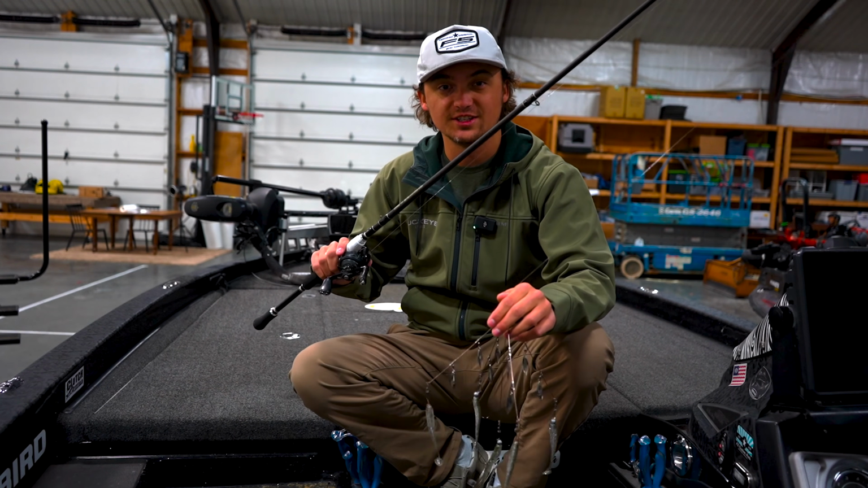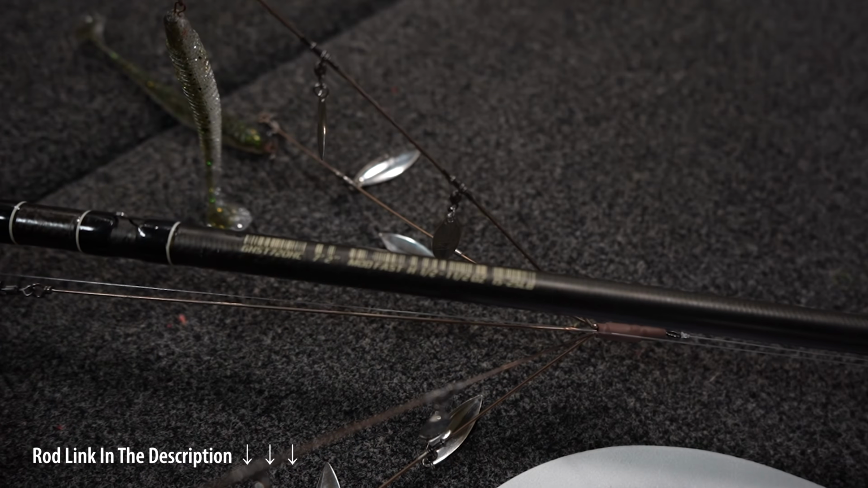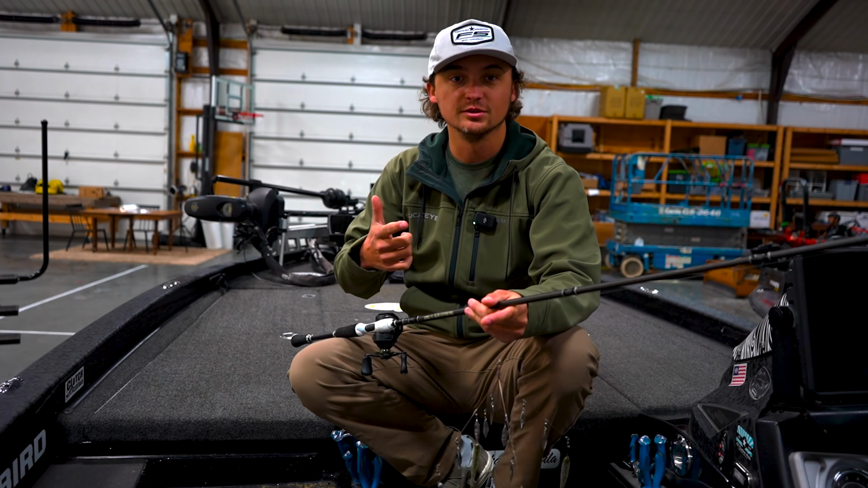So I throw it on a 7.2 heavy, moderate fast. And this allows me to be a lot more precise with my cast, along with being able to have the power of getting the hook into them when they bite.